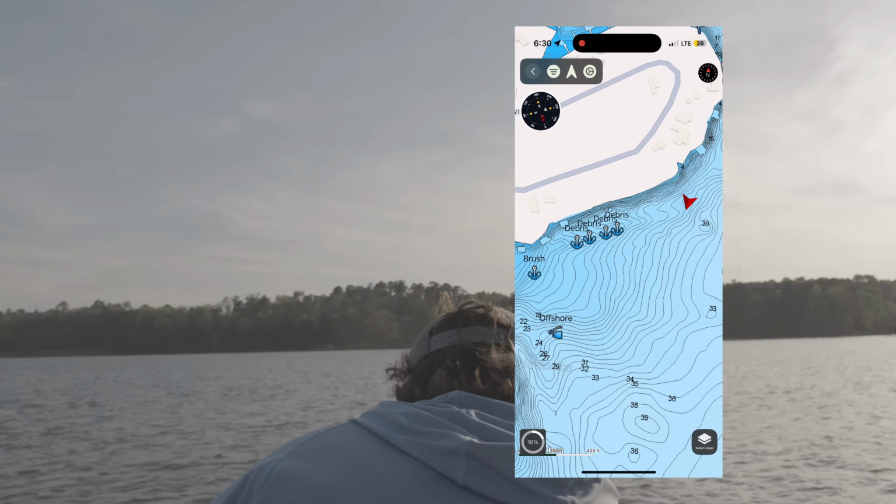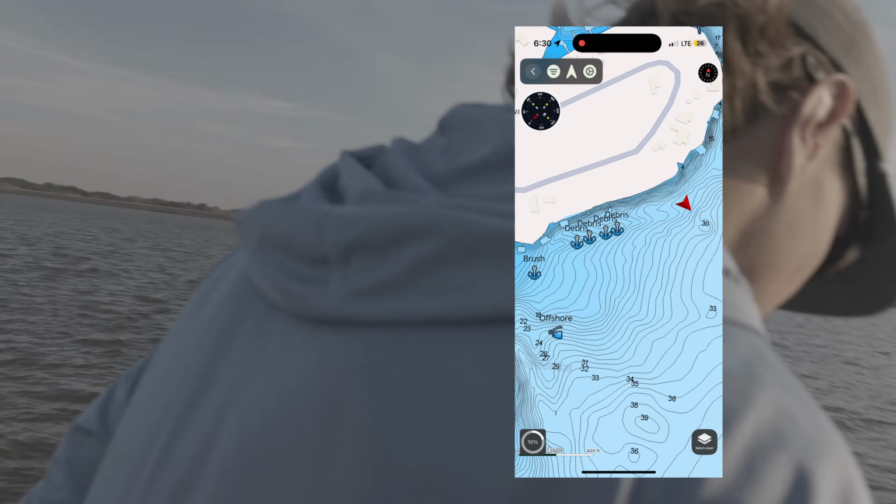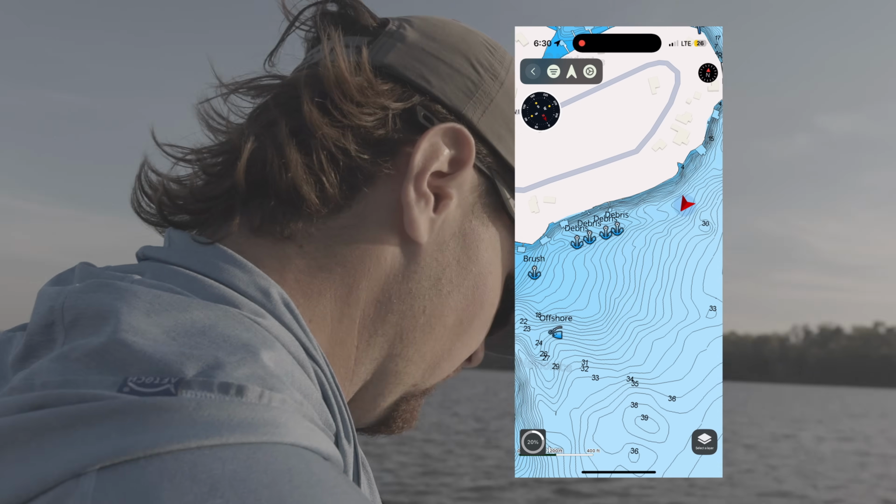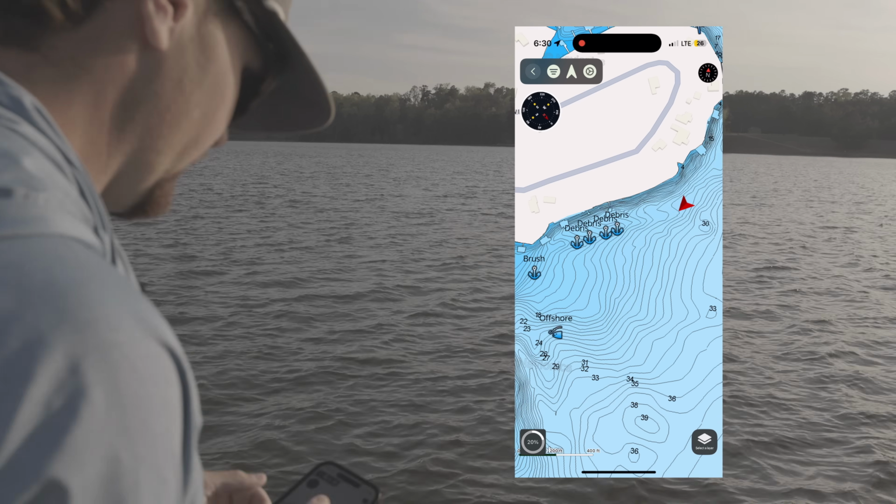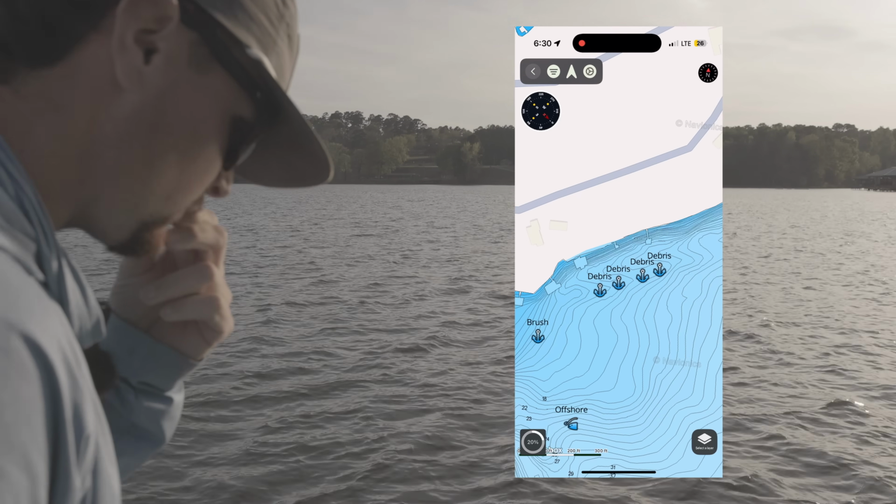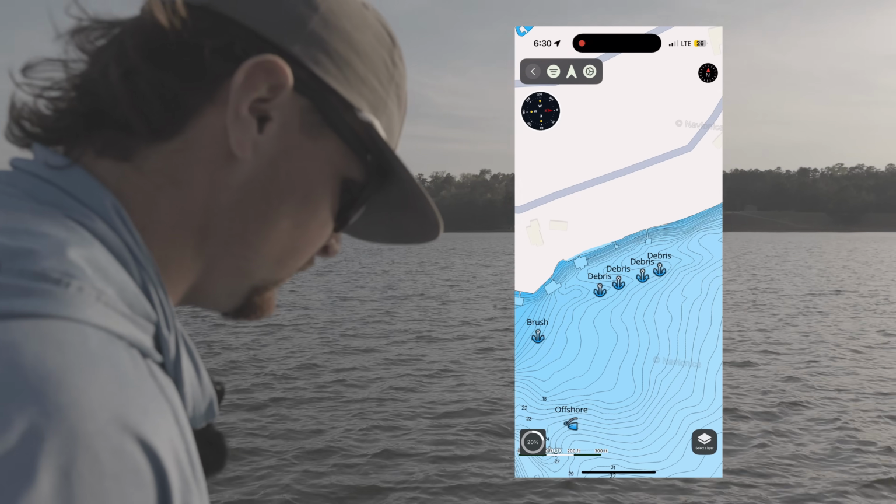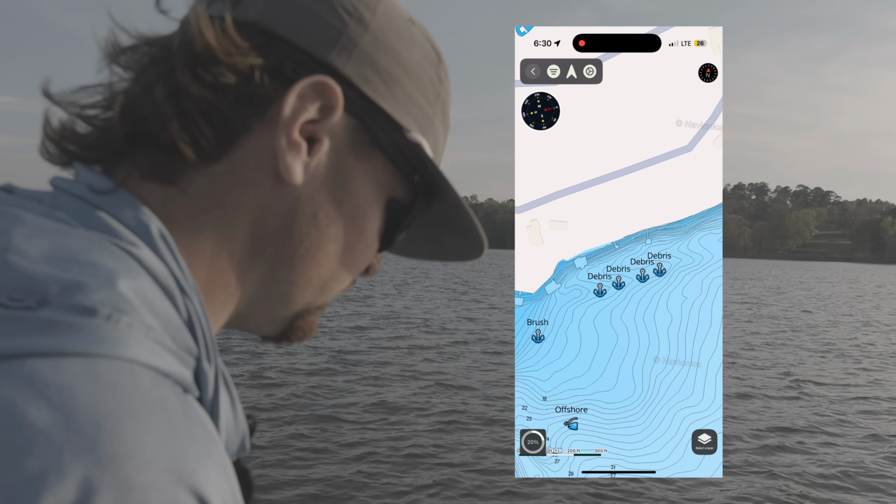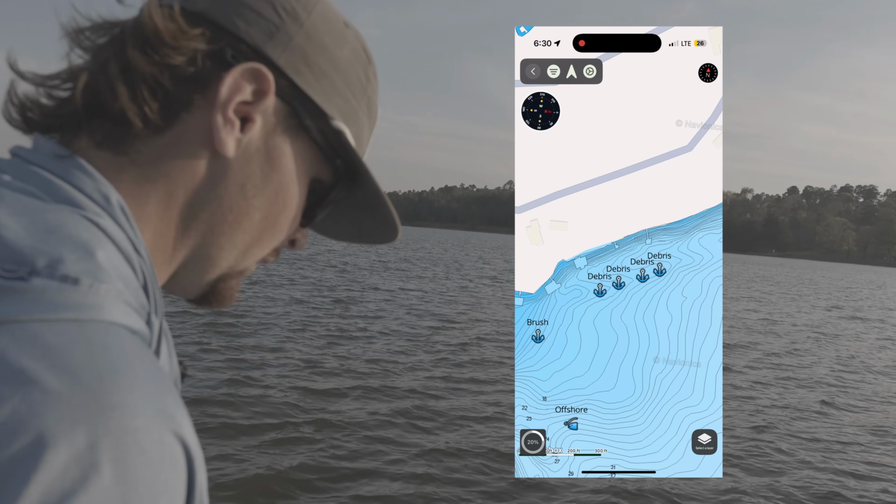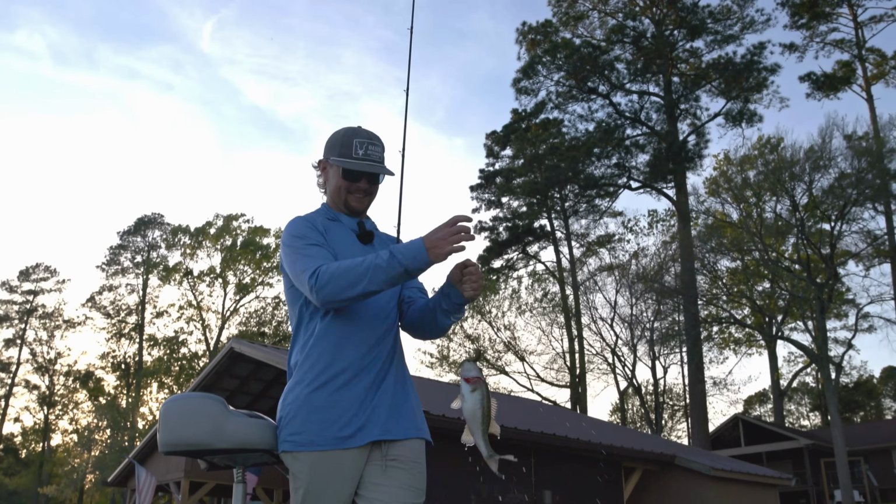We are probably on our final stop of the day. The other spots didn't quite pan out, but we got a bunch of debris here. It's a road bed. I found it in the last video. So we're gonna go pitch out a few. I mean, there's brush balls all over this deal. Just don't know if we're gonna find any fish I want to bite, but let's see what happens.